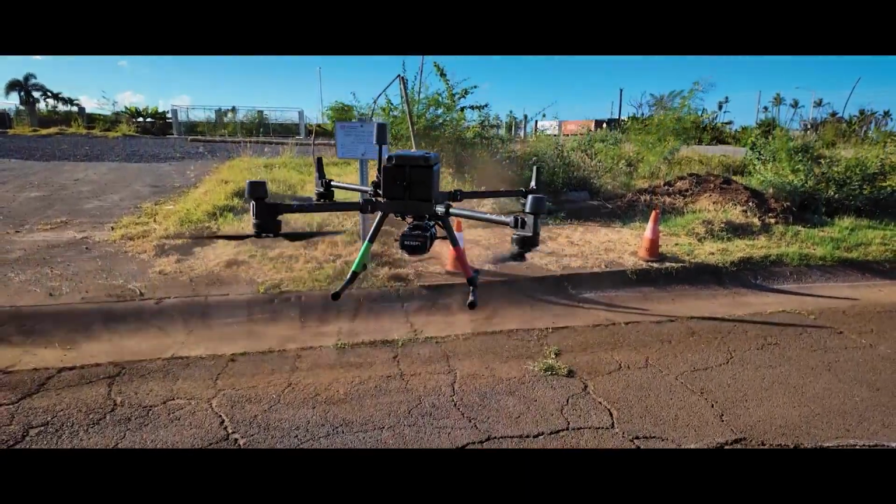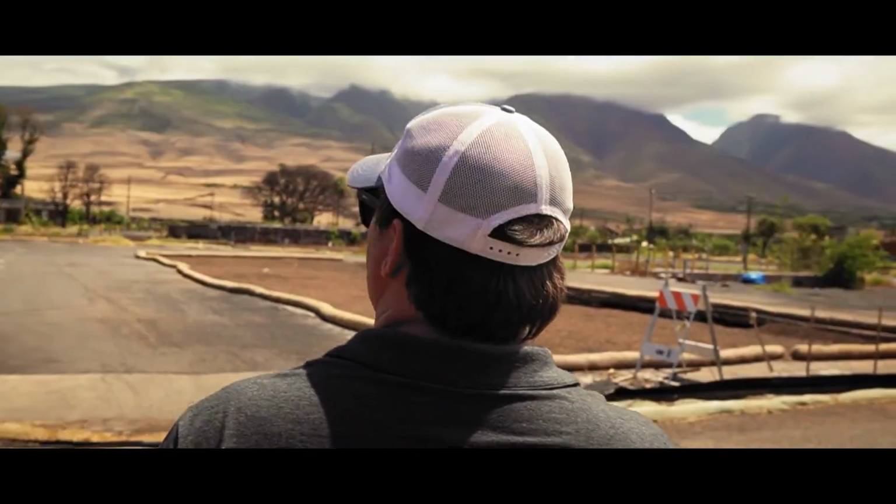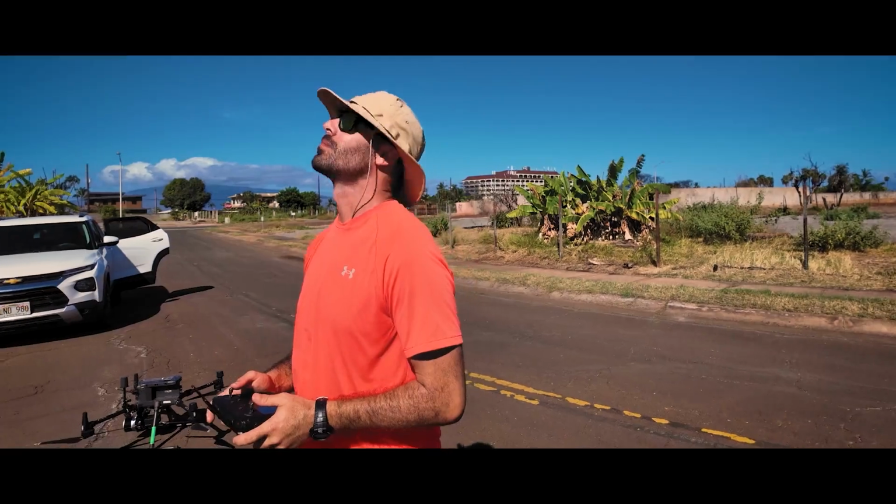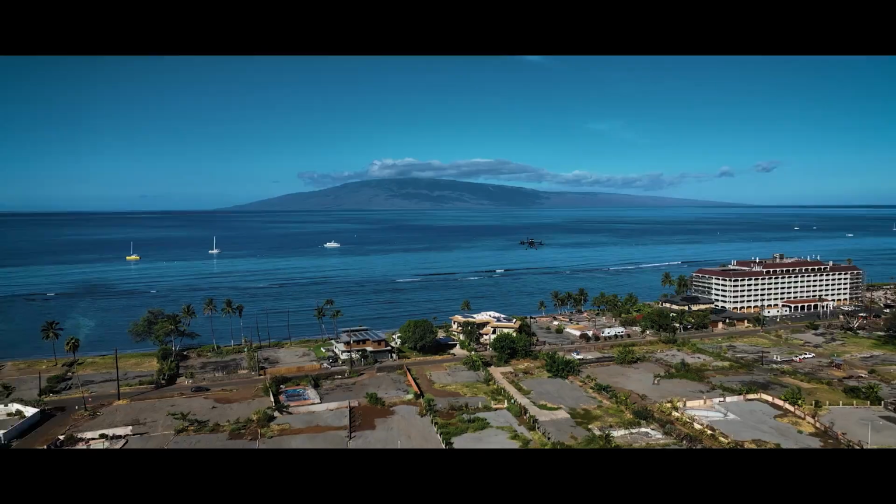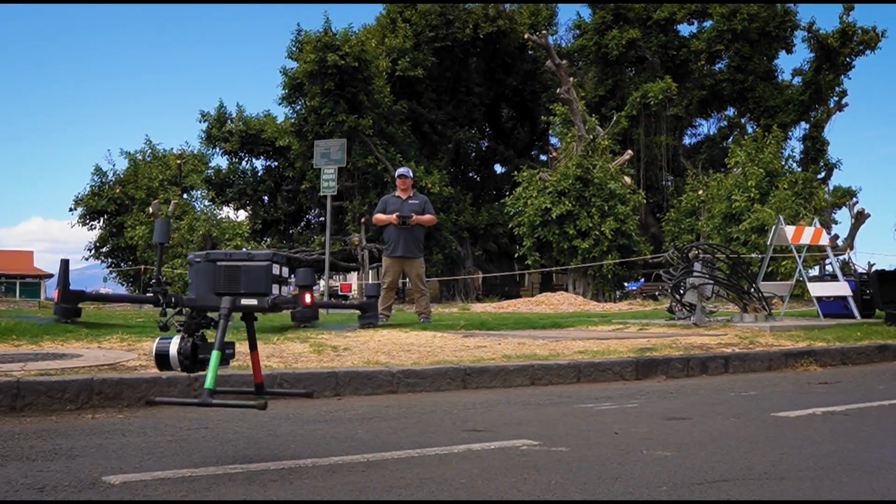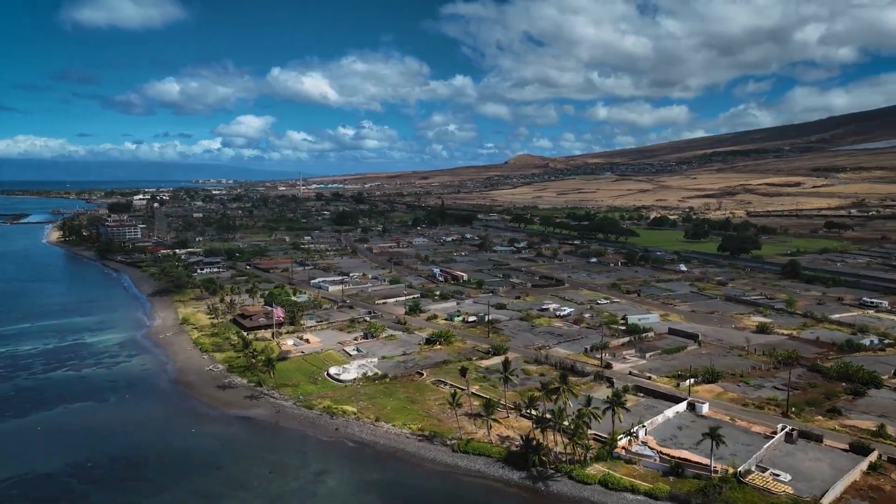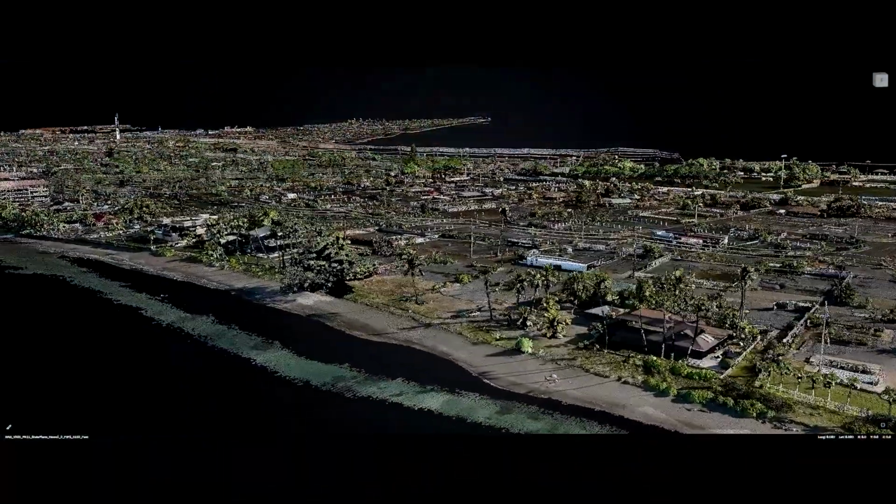Maui land surveyors, working alongside Basemap Consulting, began to use drones equipped with LiDAR and photogrammetry cameras to map the affected areas in incredible detail. LiDAR allows us to see beyond the surface, capturing elevation, terrain, and structural elements with pinpoint accuracy.